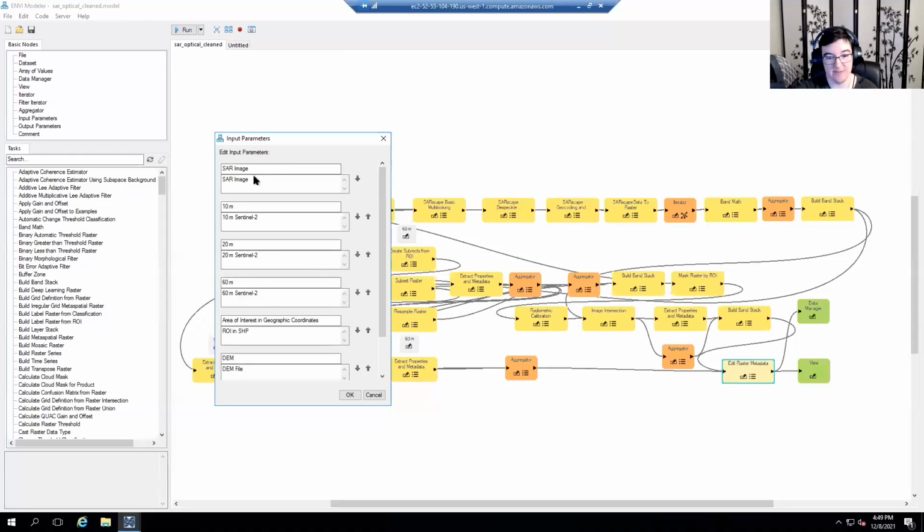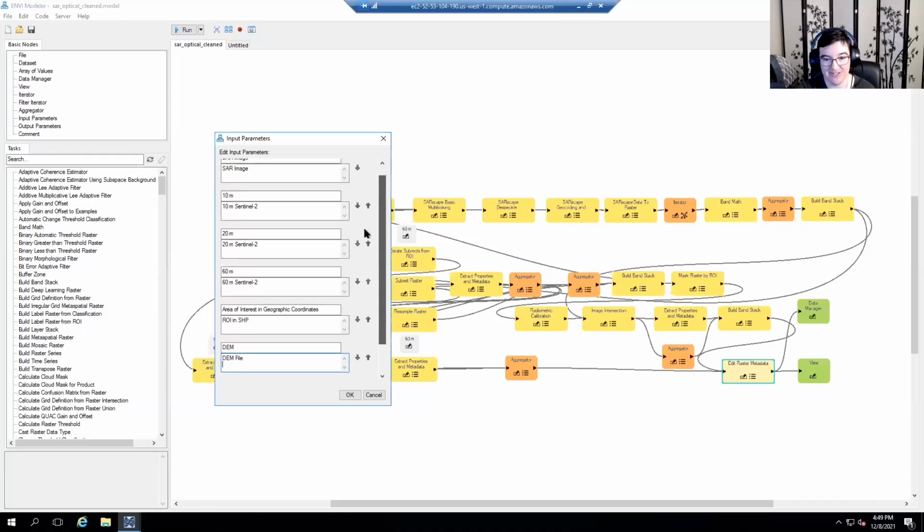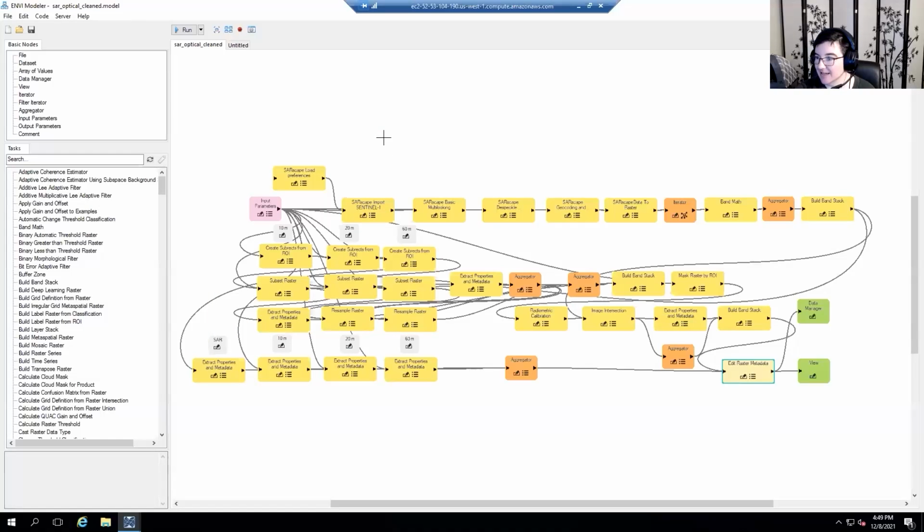And so I'll be like, what is my SAR image? My 10 meter Sentinel-2 data, my 20 meter, my 60, an ROI in a shapefile for my SAR data, and an ROI in my ENVI format if I want it for my area of interest for my optical data, and then also a DEM file for the SAR as well. I just make sure to have these things, which I always do when I'm working with SAR. And then I just hit go and I sit back and do something else while it's processing.